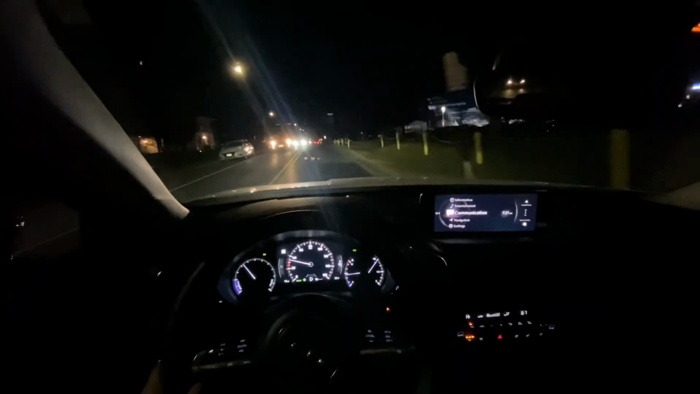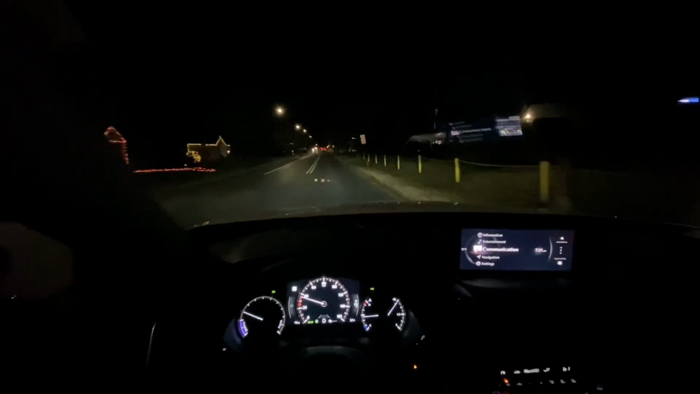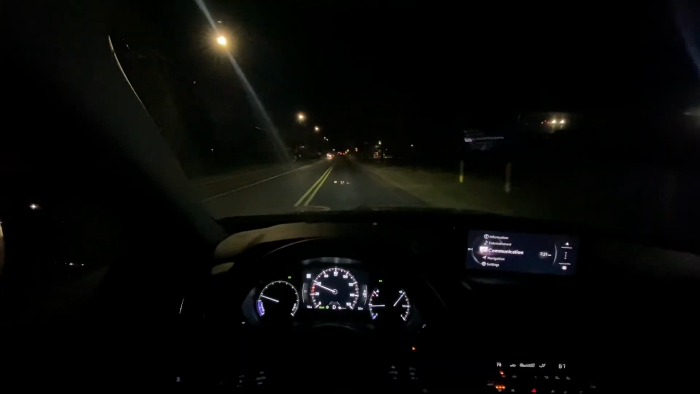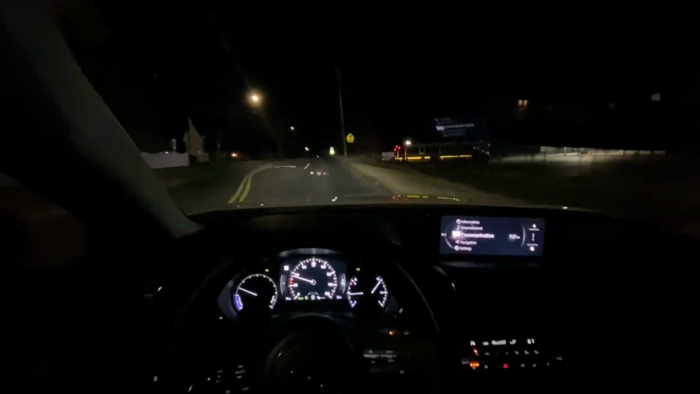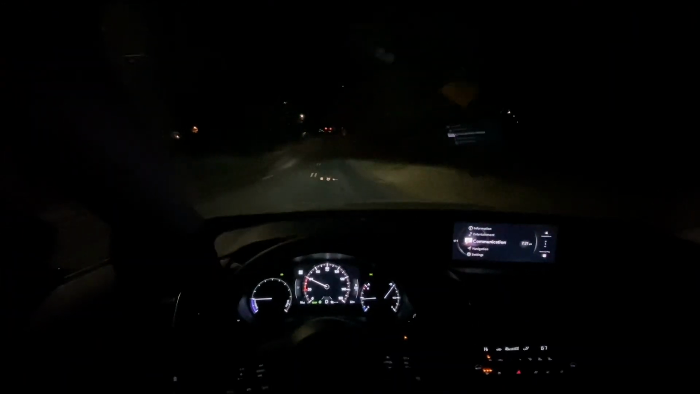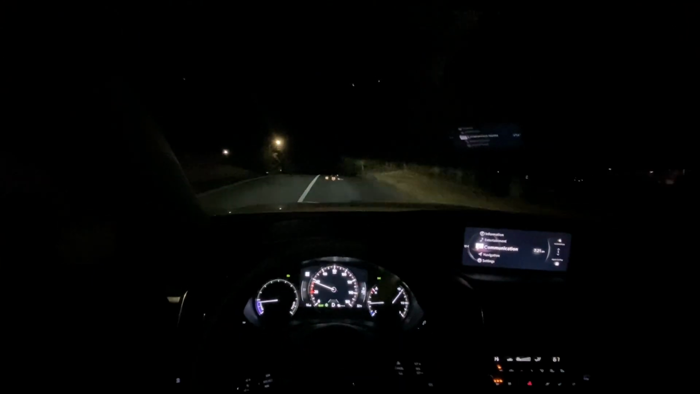Now, the reason why it's important to point out the fact that this is an eCVT instead of a belt-driven traditional CVT is because an eCVT just drives way better than a traditional CVT. And I definitely encourage you to go out to your local Mazda dealership and test drive one of these if they have them on the lot. This vehicle is highly anticipated, and it doesn't seem like they're being built fast enough for the demand.